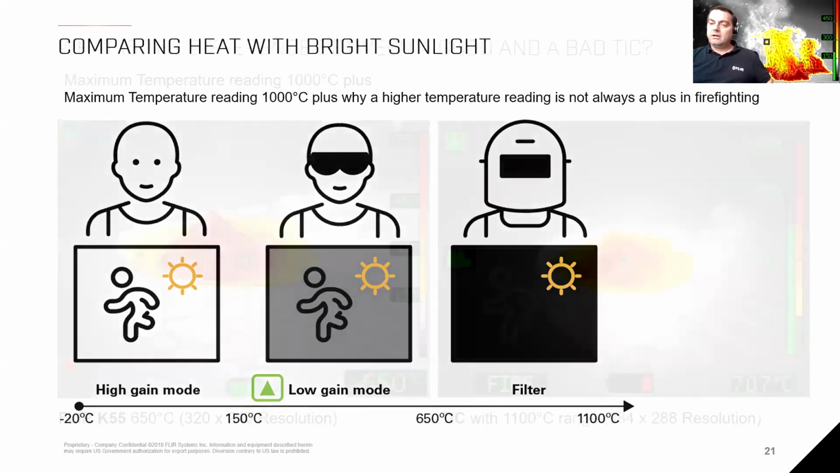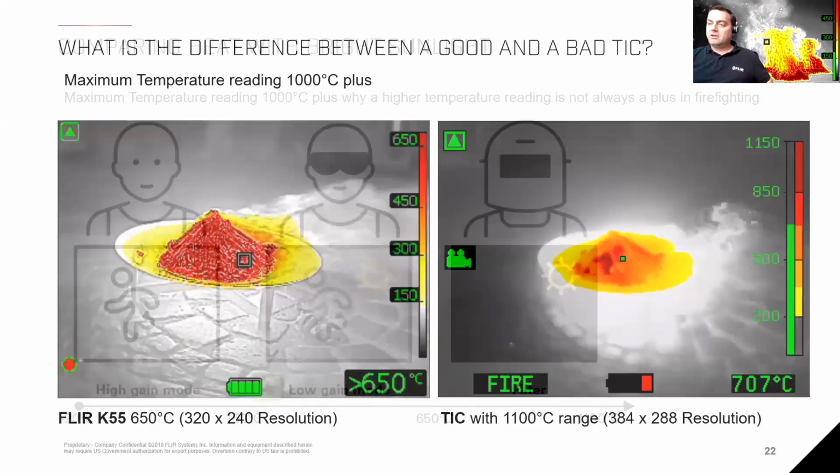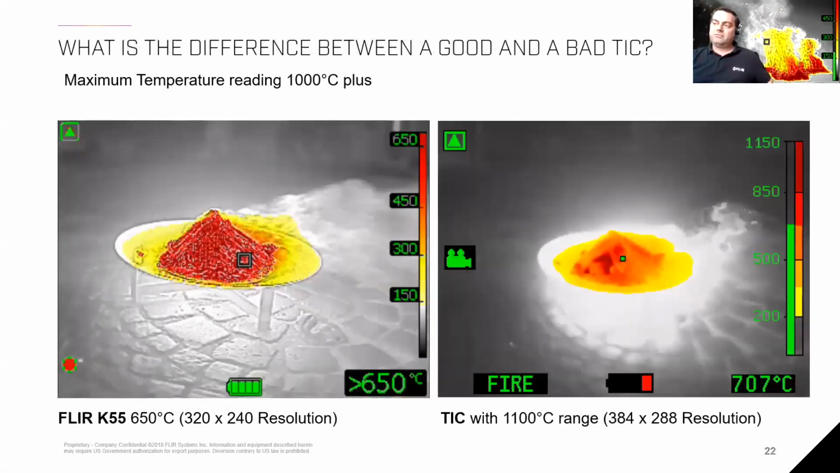If you compare these two temperature ranges and resolutions, on the left-hand side we have a 320 resolution, and on the right-hand side a 384 resolution, so even a higher resolution and a higher temperature reading on the right-hand side. But if you look at the images of the two cameras, you can clearly see a lot more detail on the left-hand side. You can see below the fireplace.